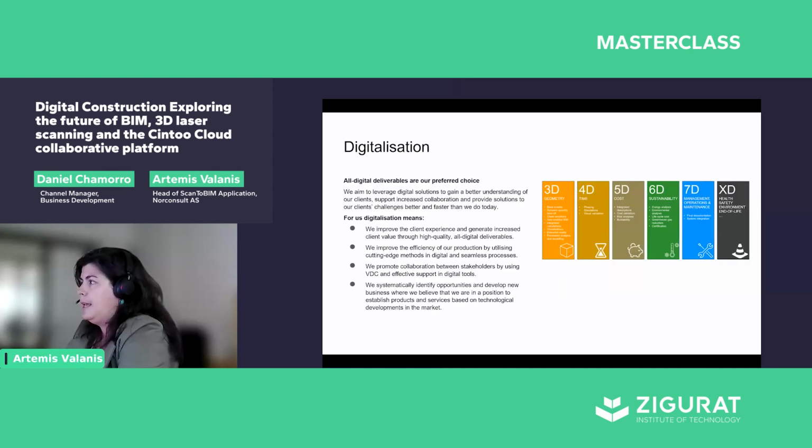Digitization is key for our company. We will not go into this slide in so much detail, but I need to say that for most of our projects, we employ methods involving building information modeling, digital design.